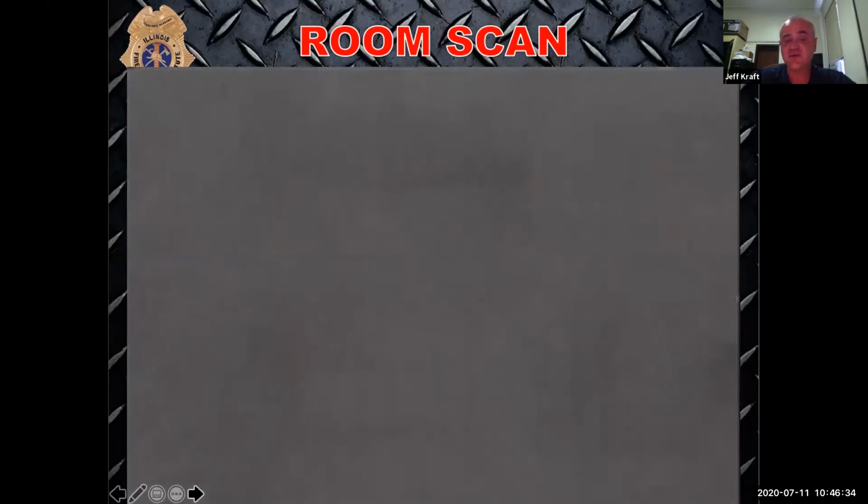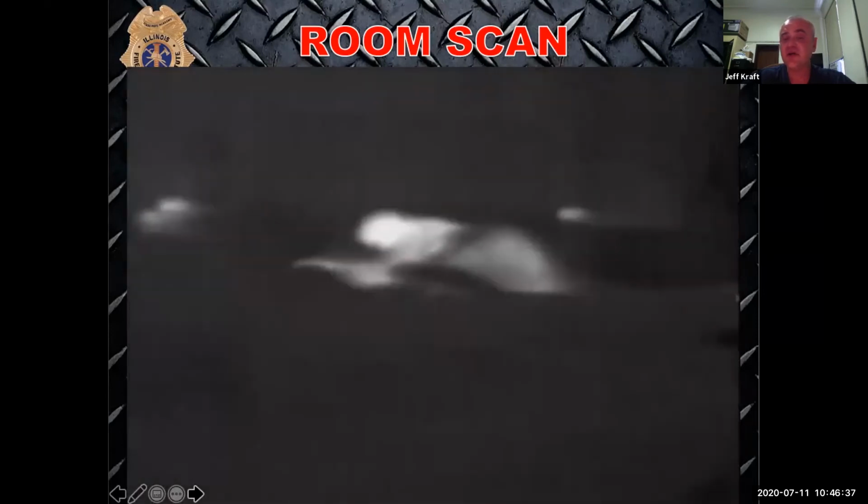They scan the floor level to get a layout of the floor. Now I know exactly what to tell that firefighter. At the middle of the room, there's a down person. To the left side, there's another heat signature. So we're gonna be able to get right to that down person doing our primary search, get them out of that structure, and continue our searches as we go forward.